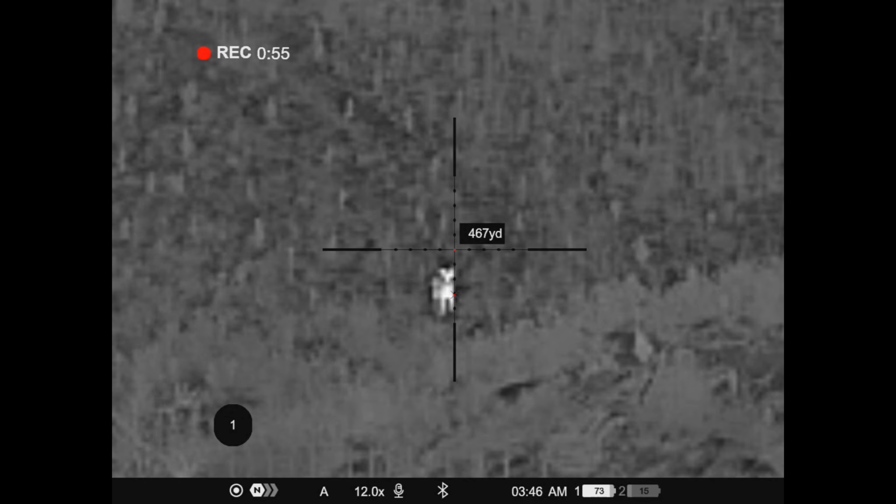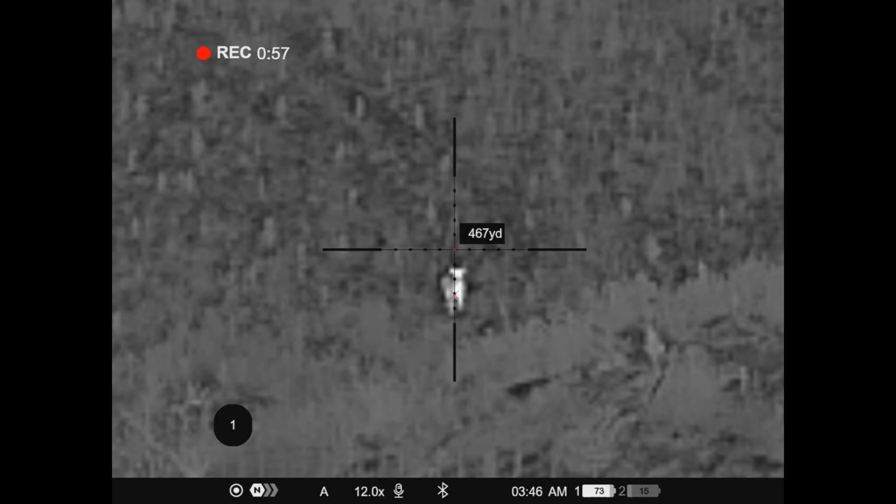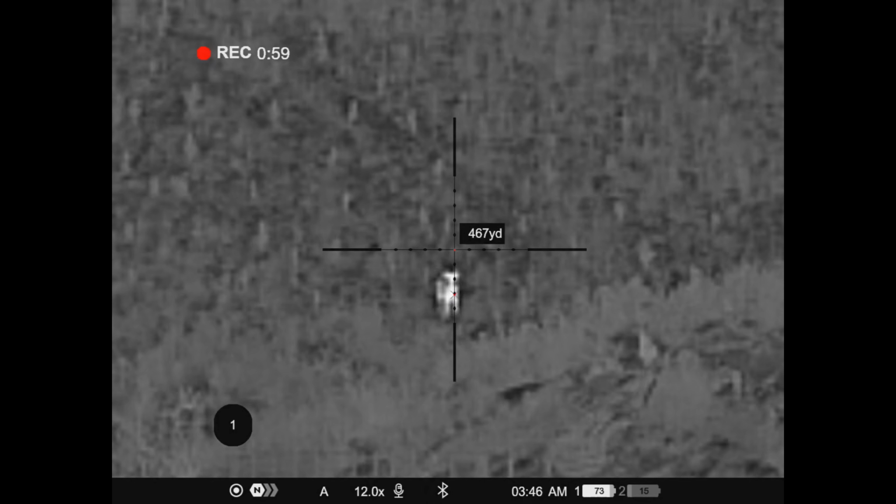Pretty sure I can see antlers. He's staring at us though, eh? So be ready. I'm on 466. Yeah, I got 467.